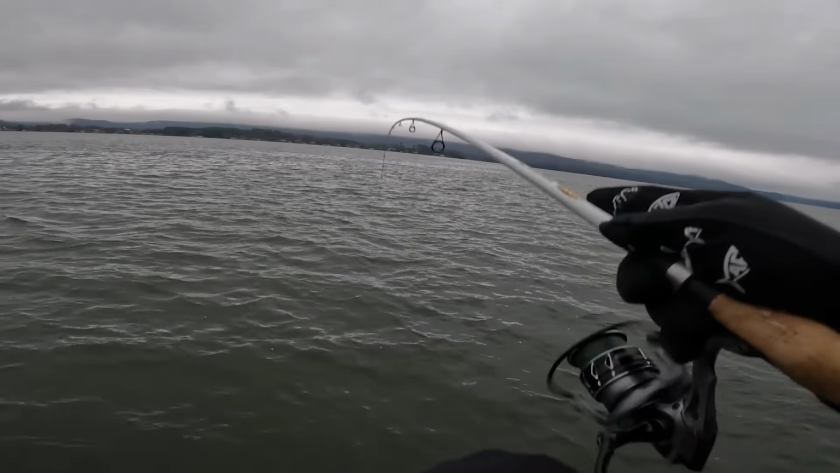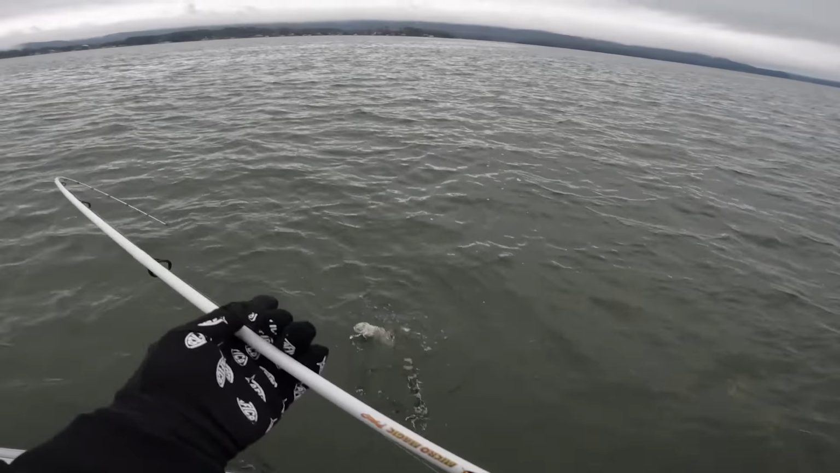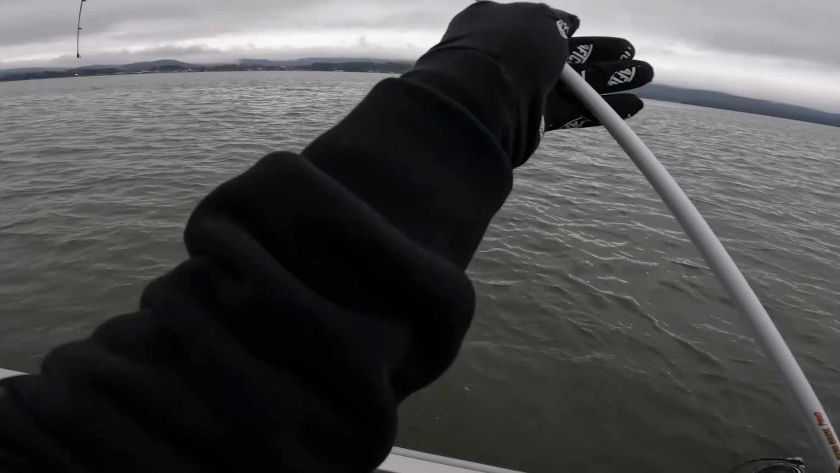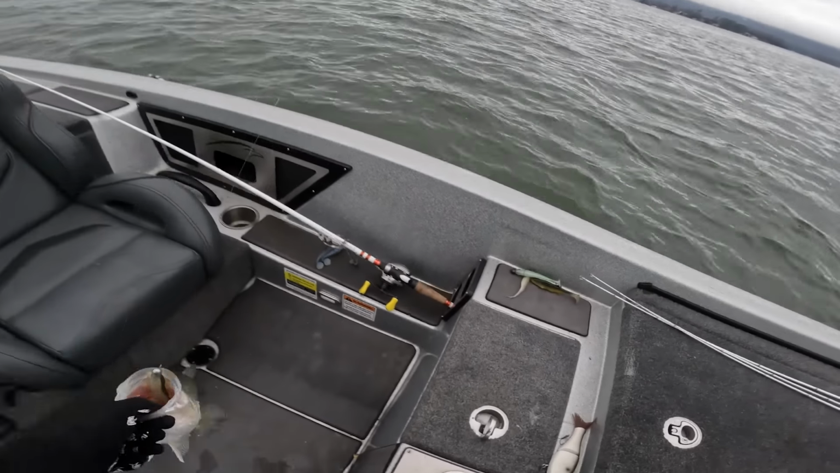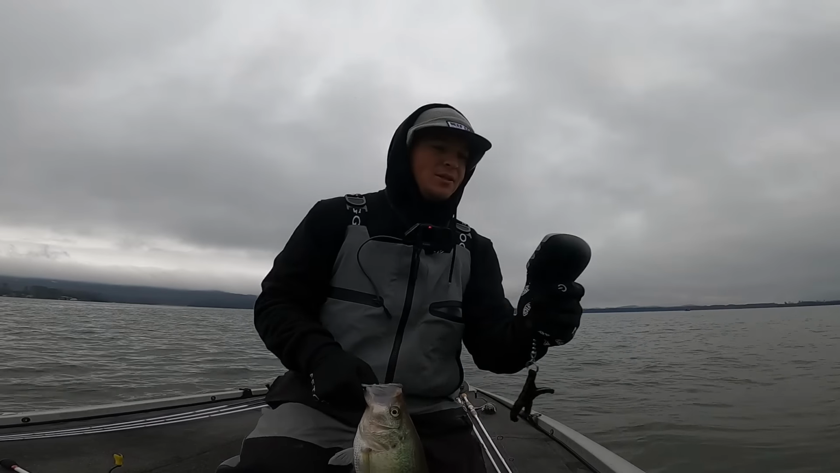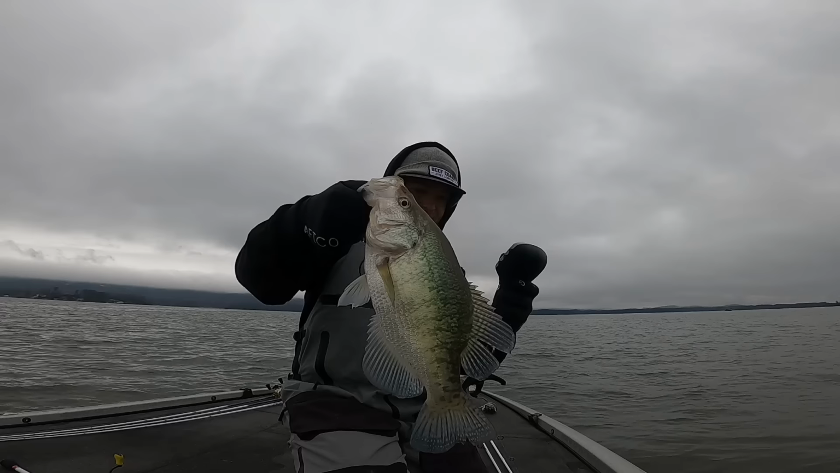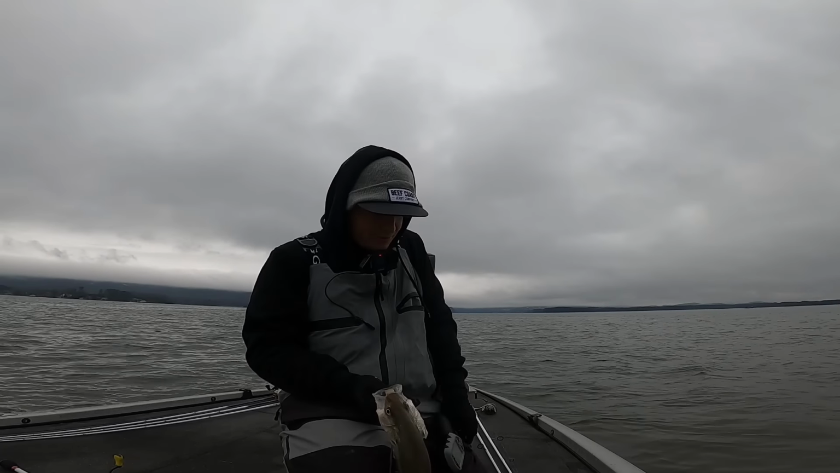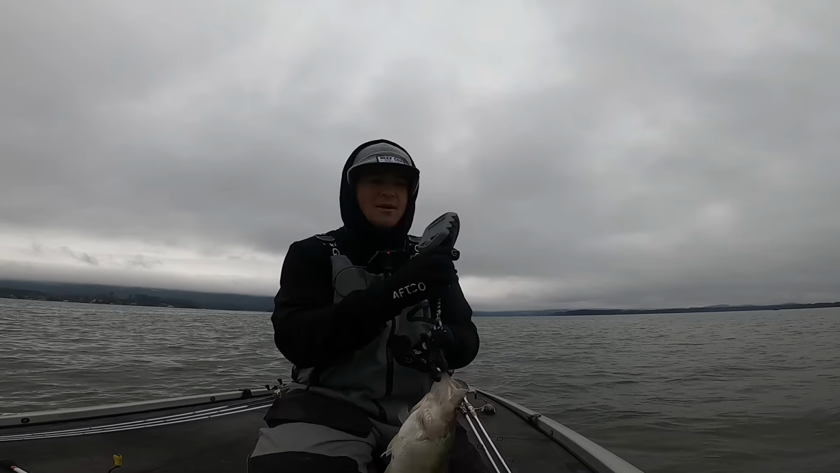I don't know what that is. Oh, it's a bass. No, it is not. Dude, that is a freaking giant crappie. Bro, what the heck? That's the biggest crappie I've ever caught in my life. If there's any crappie guys watching this right now, they're punching air, no doubt. I'm not a crappie fisherman, but looks like a daggum big one to me.